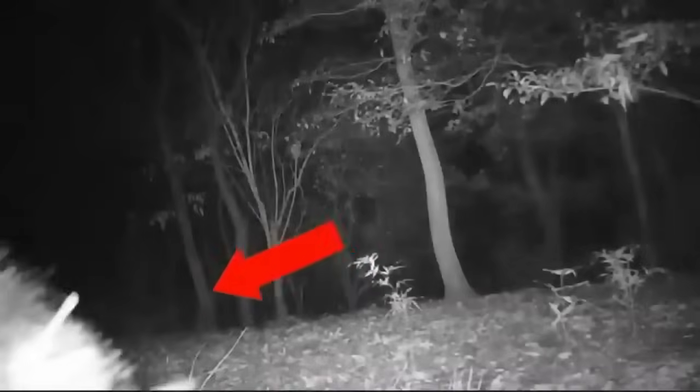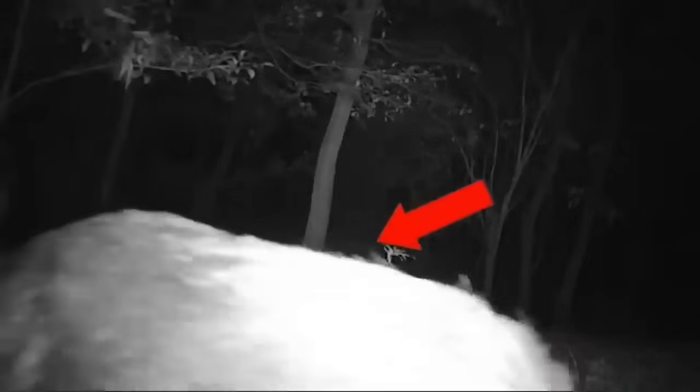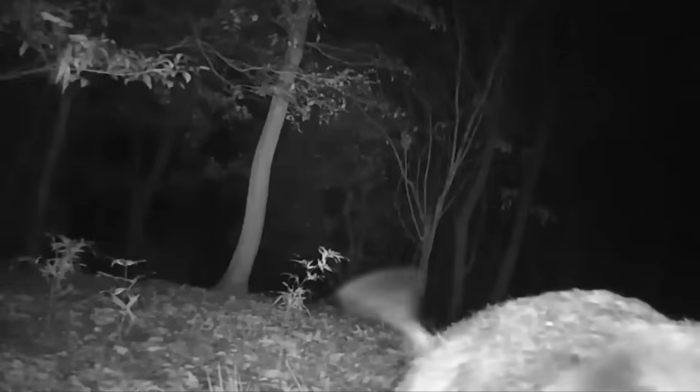The crafty animal tried every angle, moving the camera from left to right, but the trail cam proved to be resilient. The hidden striker didn't give up, attempting to take charge of the mysterious device from behind the tree. Its persistence made for a peculiar encounter, leaving viewers mesmerized by the wild boar's antics.